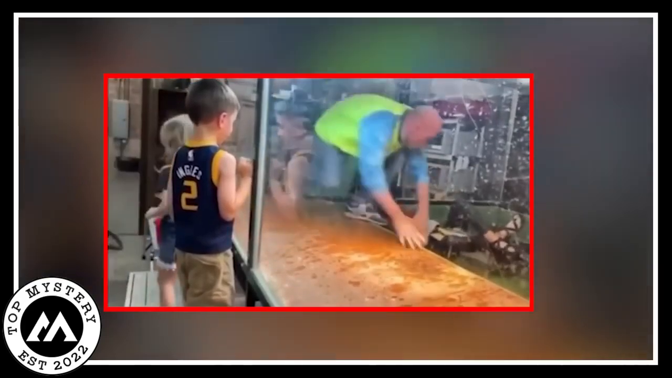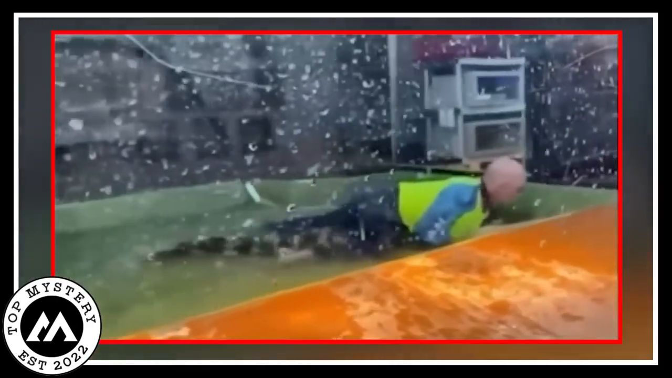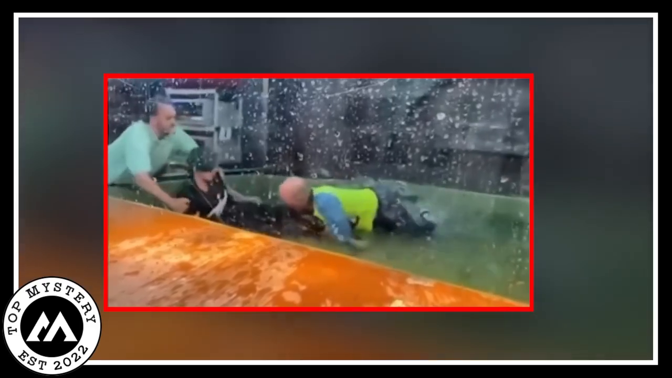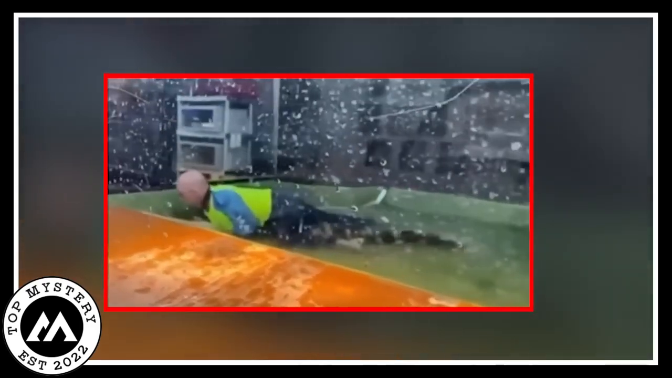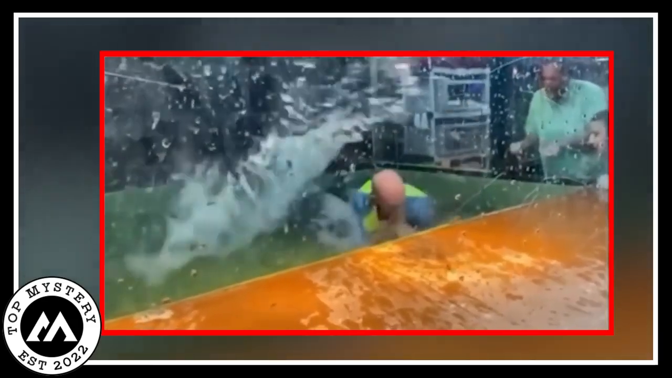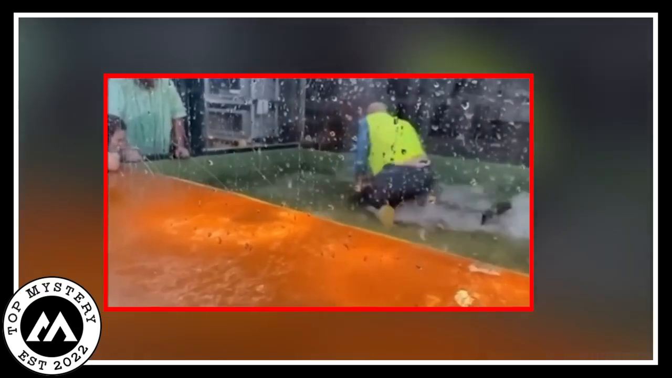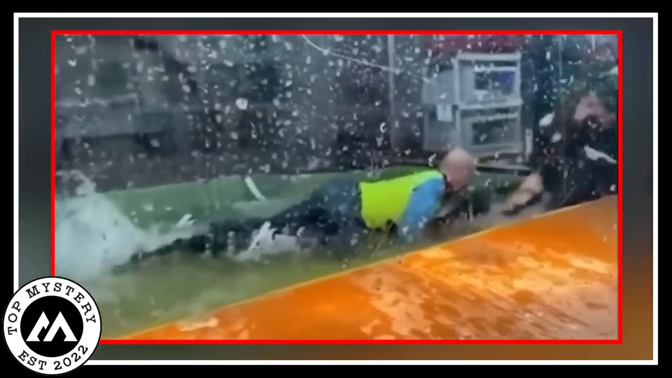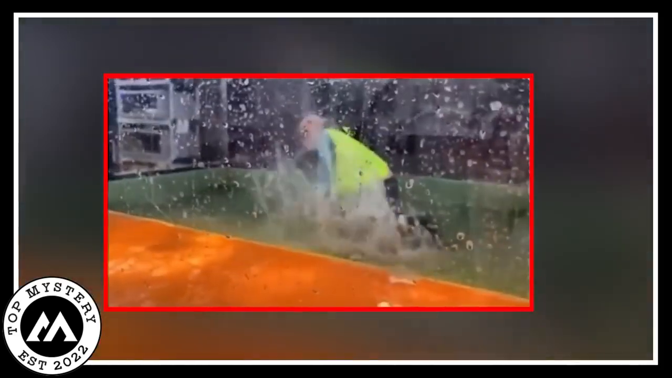Suddenly, another man jumped into the cage. He was actually a visitor at the zoo. He freed the man from the crocodile by lying on the alligator's back. The alligator was very curious. The man hardly escaped the zoo handler. The crocodile was trying to kill the man, but it failed. It frightened all the people nearby, and then the man who rescued the zoo handler came out of the cage. The environment was fearful.